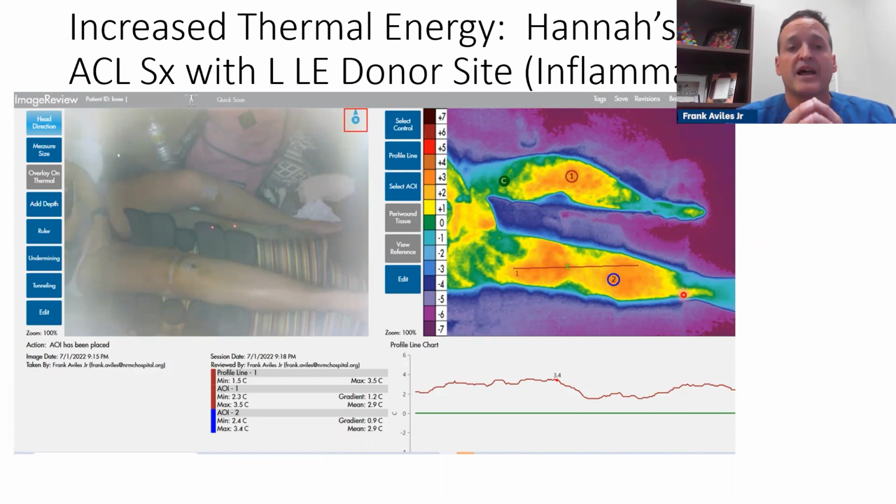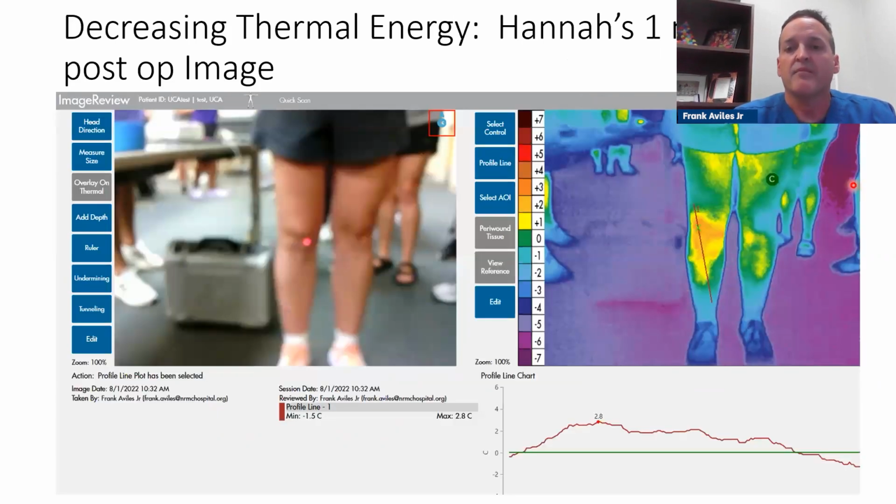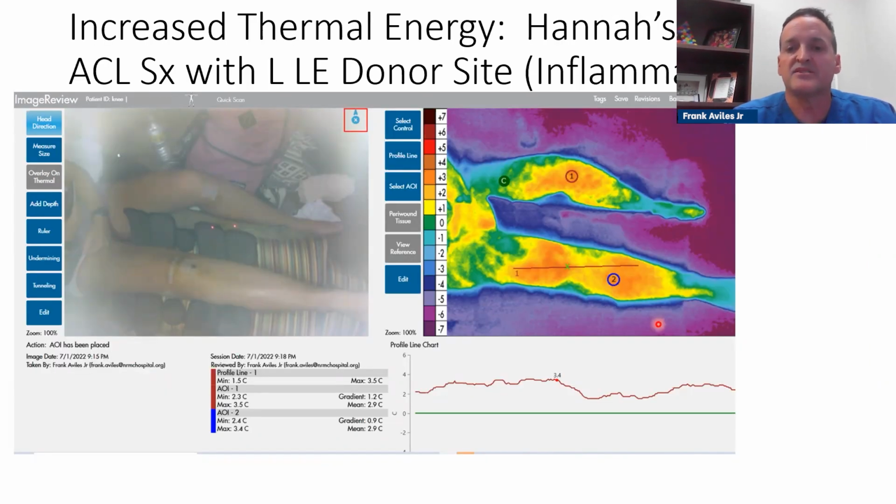And I'm going to tell you that I have a lot of studies on before and after manual lymphatic drainage, and what we do works. And I've seen it with thermography. But just to give you a highlight, 1 month later, my daughter, again, she's showing a little inflammation, but if I go back, you can see the intensity decrease.